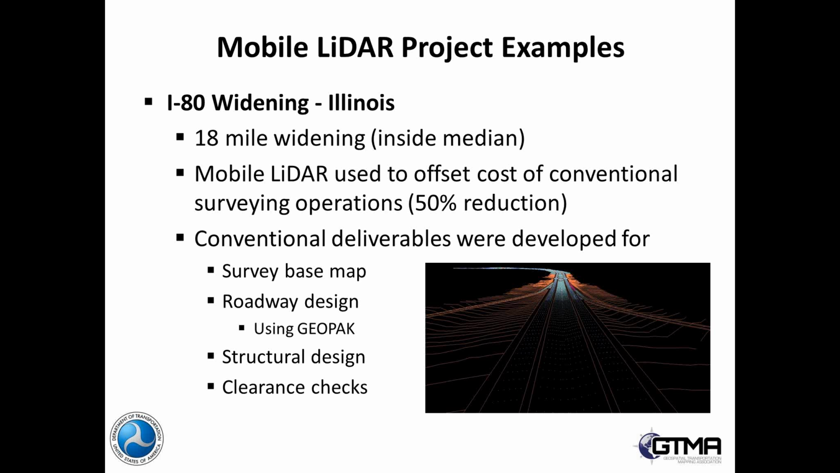The I-80 project that we worked on was a conventional design bid build project, but it had some challenges with funding, and the cost of the survey was really holding up the overall project progress. So our team came along and recommended that we use a mobile LiDAR system for this widening, which is inside to the median, going from 4 to 6 lanes. We were able to do that with mobile LiDAR, and we actually offset the cost estimate by 50%. So it was about $500,000 in savings, somewhere in that range, and we were able to accelerate the schedule at the same time.